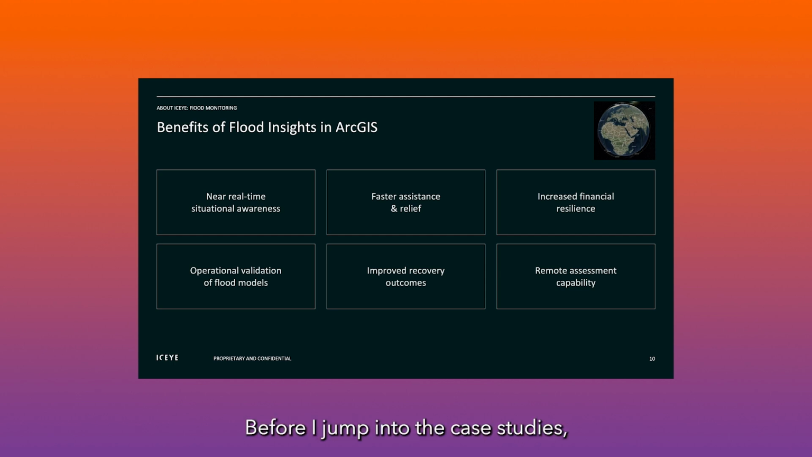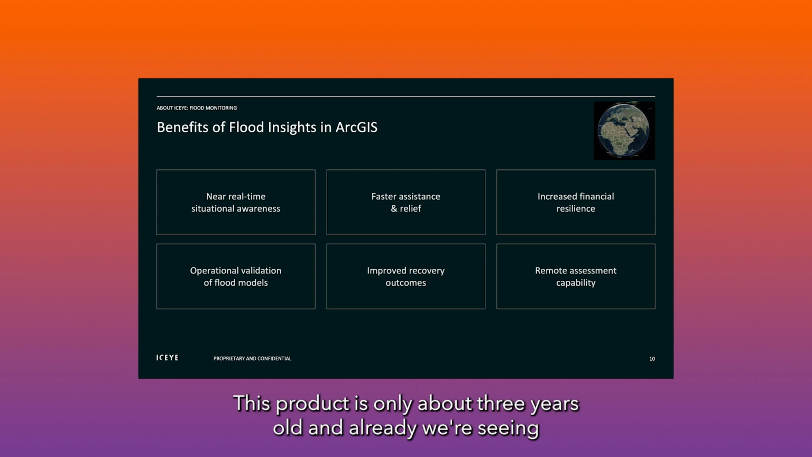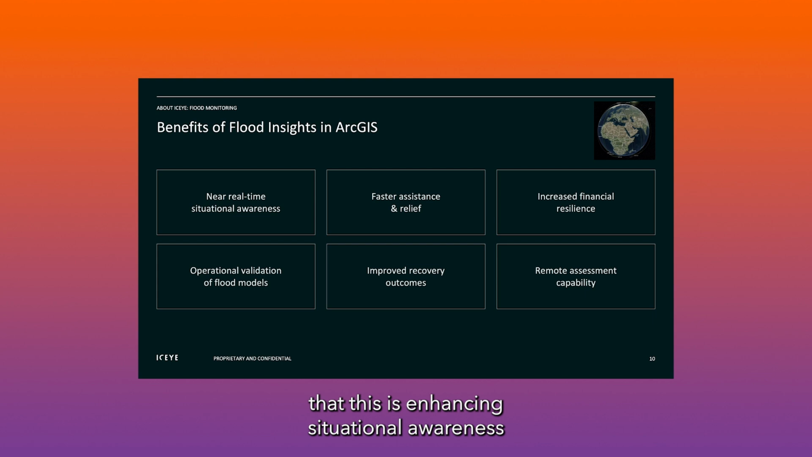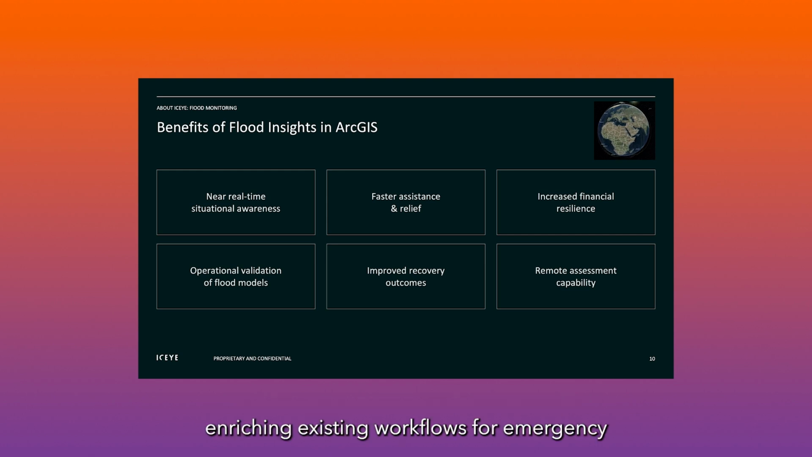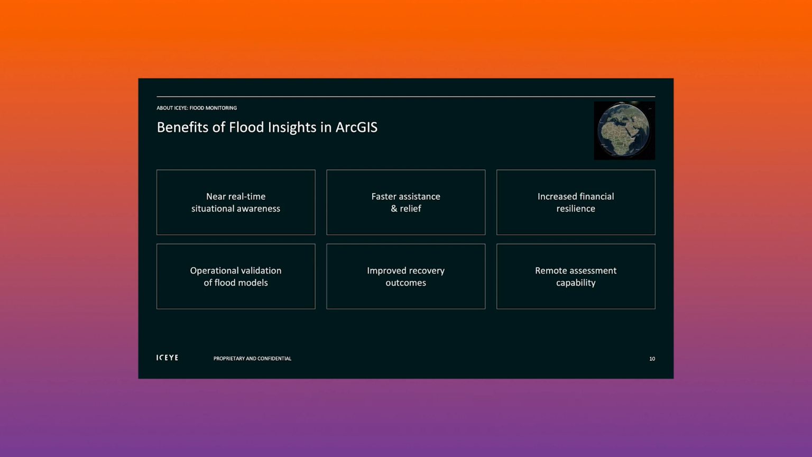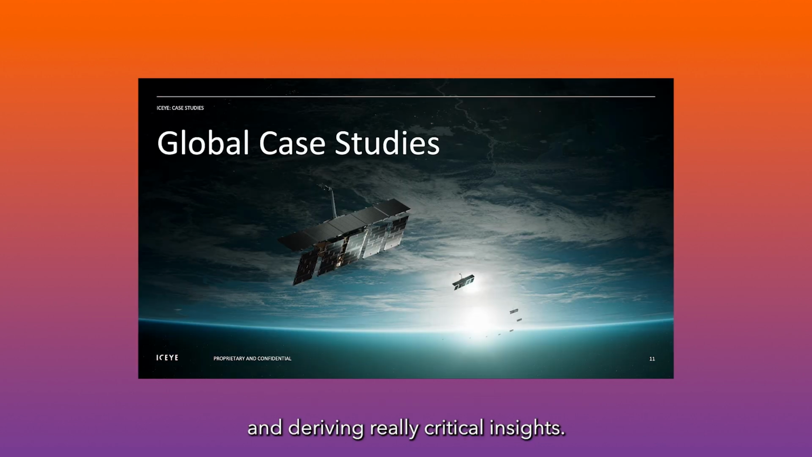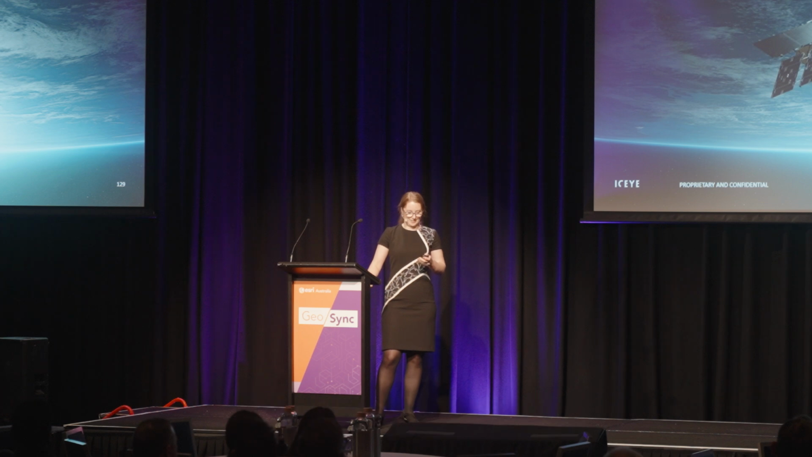Before I jump into the case studies, I just really wanted to emphasize how world-leading this is. This product is only about 3 years old, and already we're seeing that this is enhancing situational awareness, improving the support and effective risk management for many governments and insurance companies, enriching existing workflows for emergency management, and reducing the friction during disasters, and deriving really critical insights. Of course, you don't have to take that from me. I'd like to actually show you what that looks like with some global case studies.